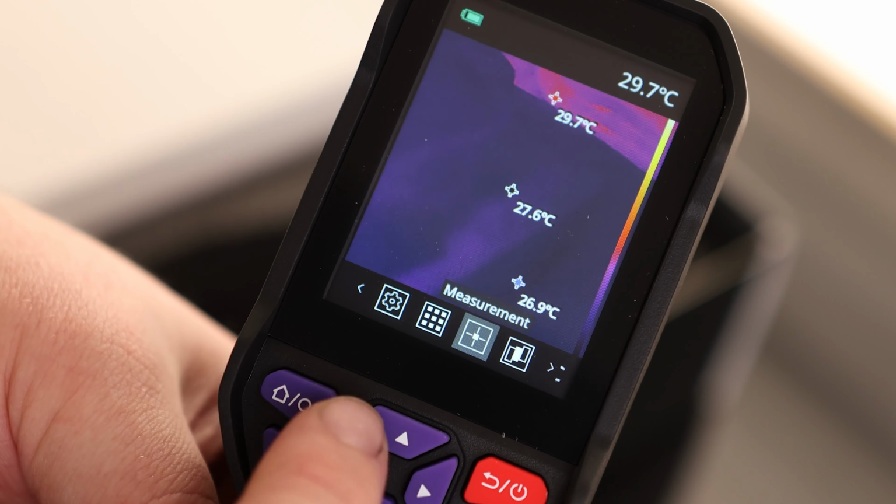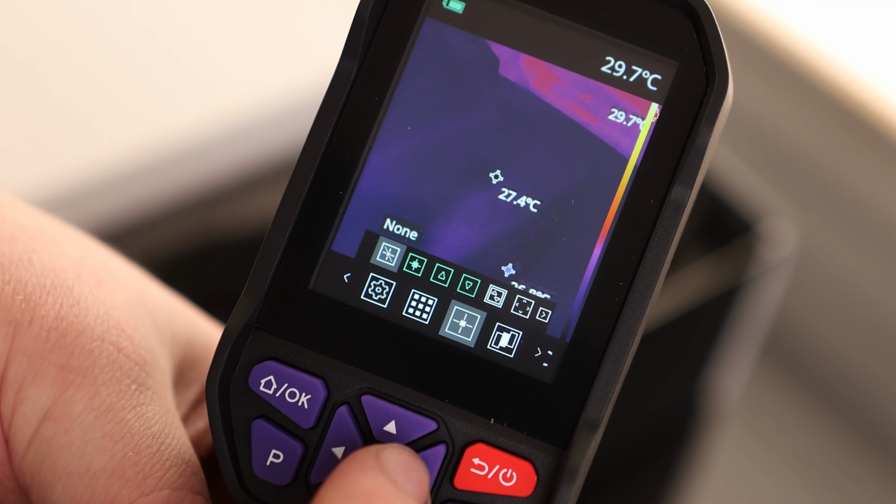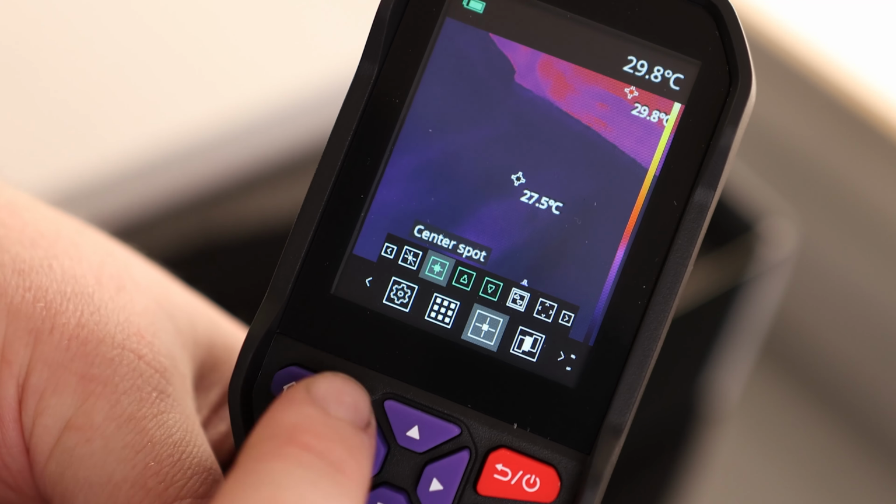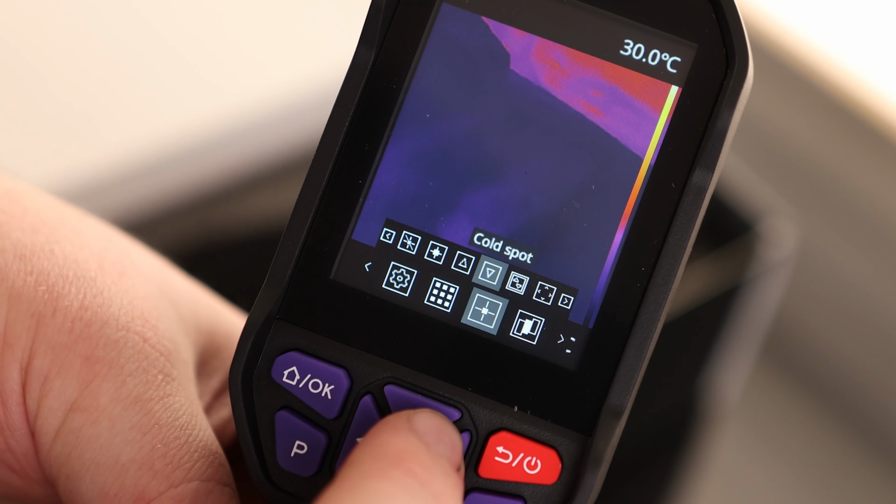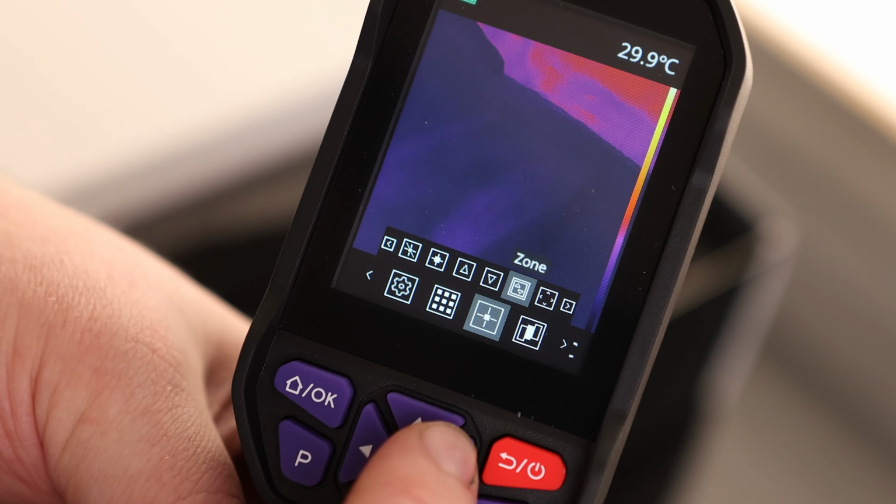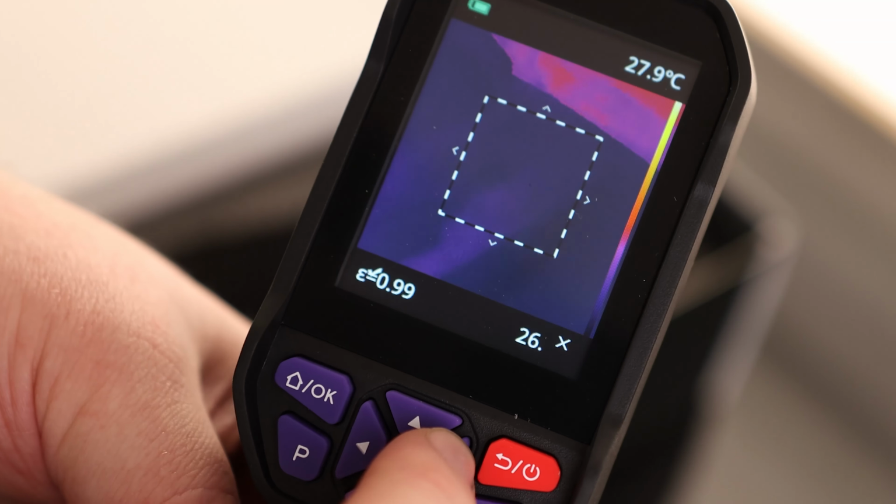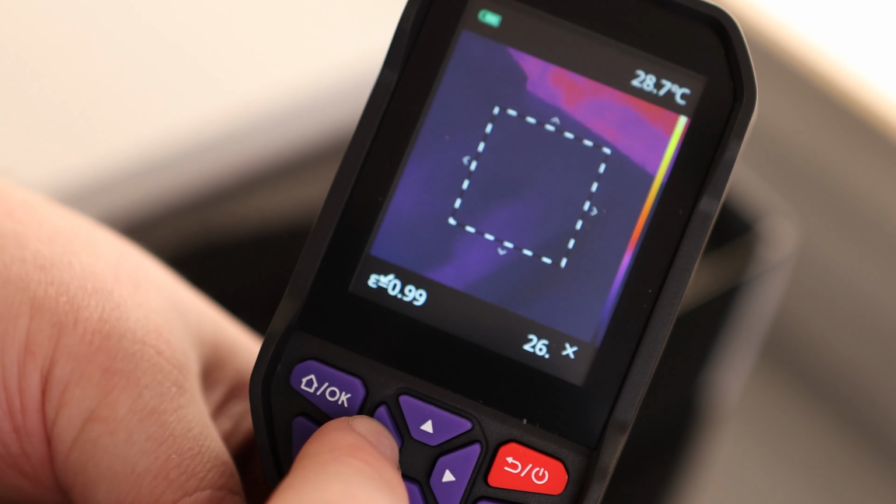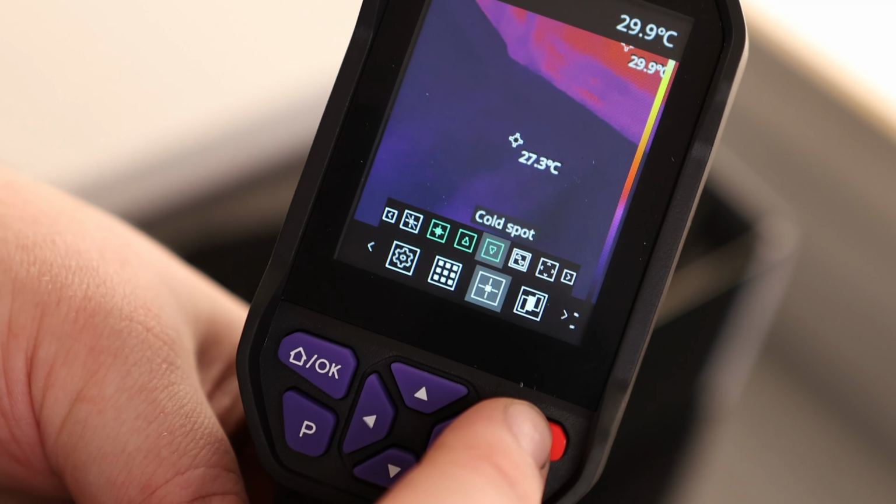So here we got our measurement points. We can go into that menu. We got none. So if we want to remove all those points, if they're just getting in the way, we can turn those off, or we can turn them on and off individually right here. So we got center, hot, and cold. So if we just want to see one or the other, we can do that. We also have a zone, and we can edit the zone. So if we need to move that zone around, we can do that. I prefer using the center hot spot and cold spot for my measurements. I'm going to leave it right there.